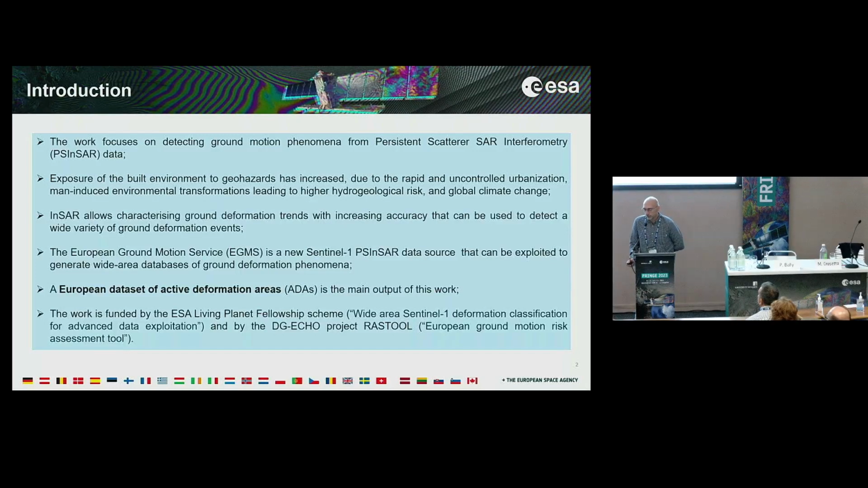The first objective of this work is to show a European dataset of active deformation areas, and this will be done thanks to the availability of such a pan-European ground motion dataset.